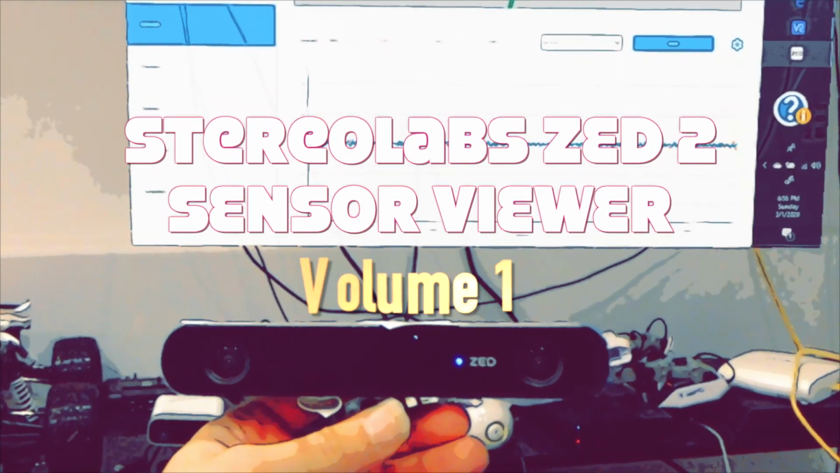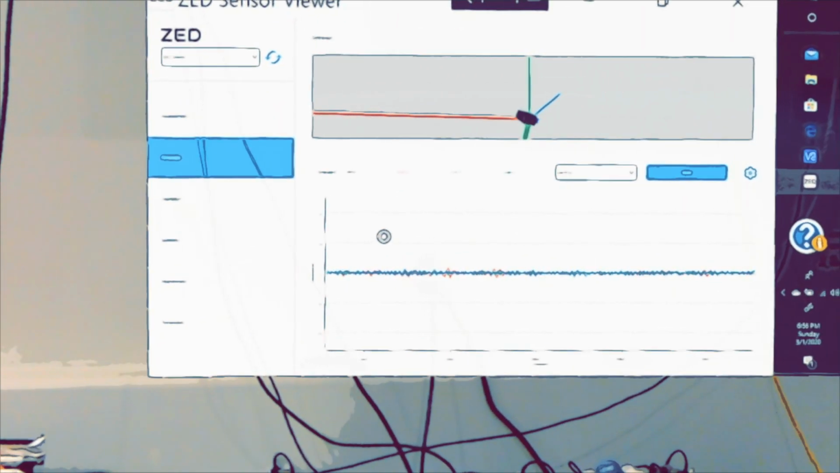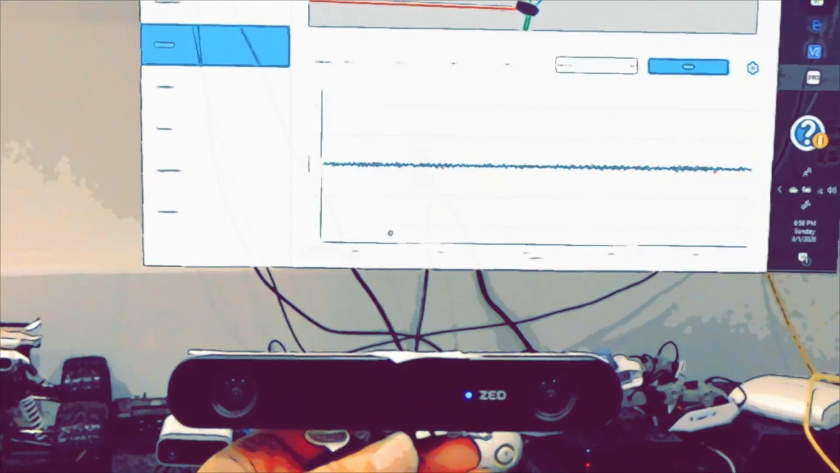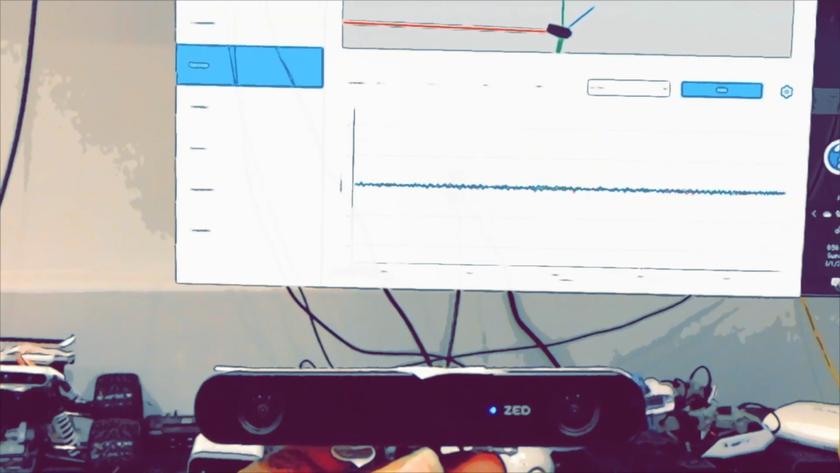I've been waiting a long time to talk about the Zed 2. This product is simply incredible. What I wanted to showcase first is the 6-axis inertial measurement unit, but they also added a barometer and a magnetometer. And these motion sensors, I believe the accelerometer and gyroscope, have a data rate of around 400 hertz with a pose update of around 100 hertz.